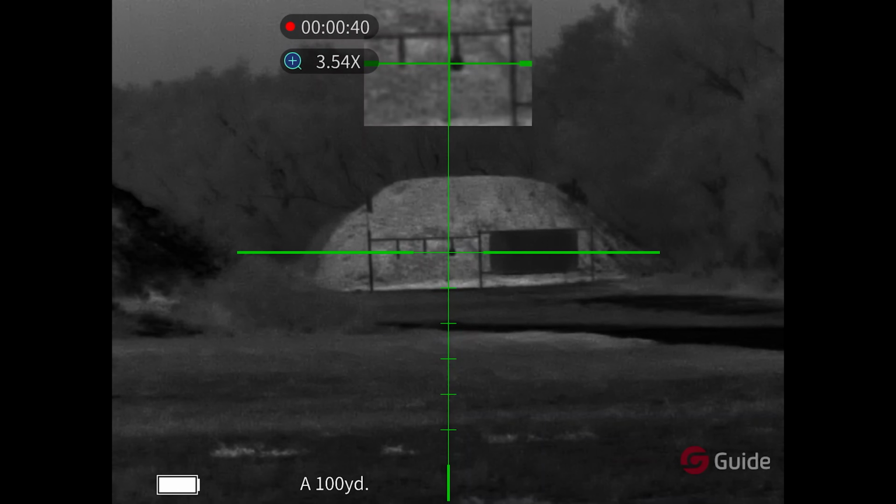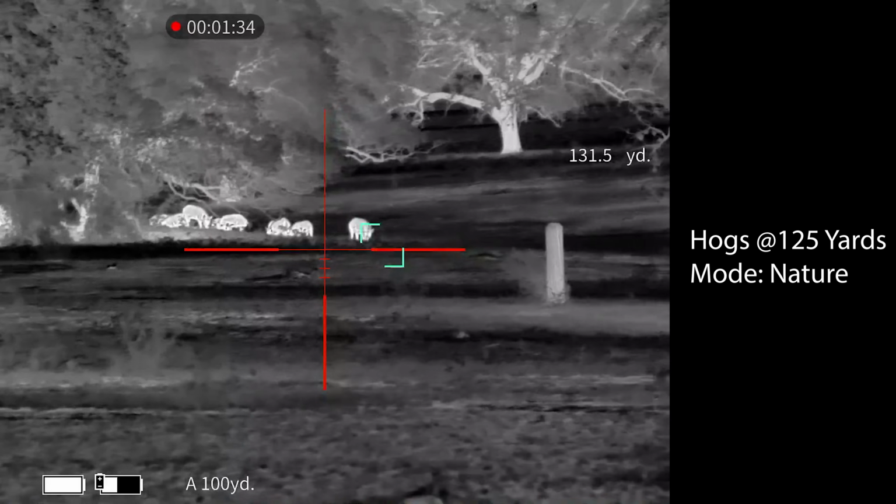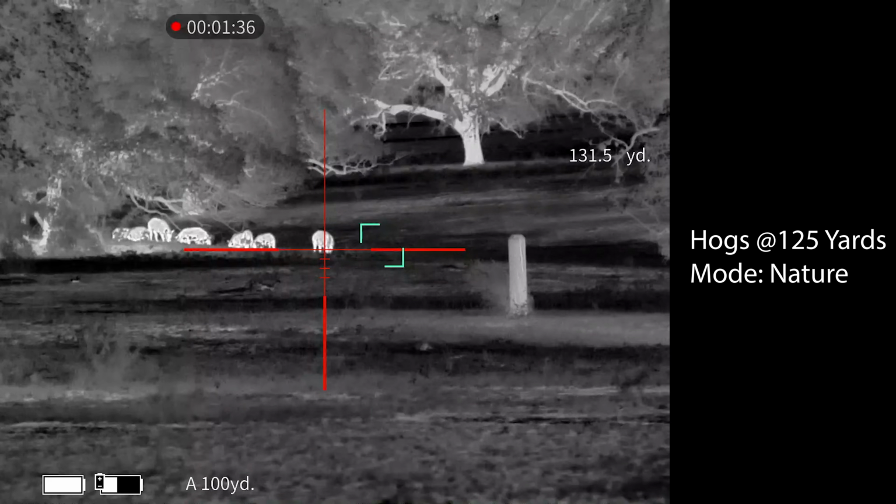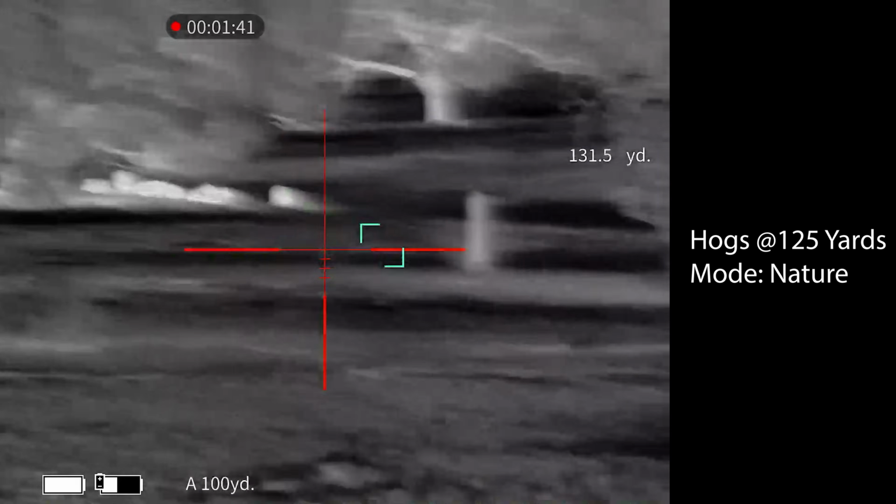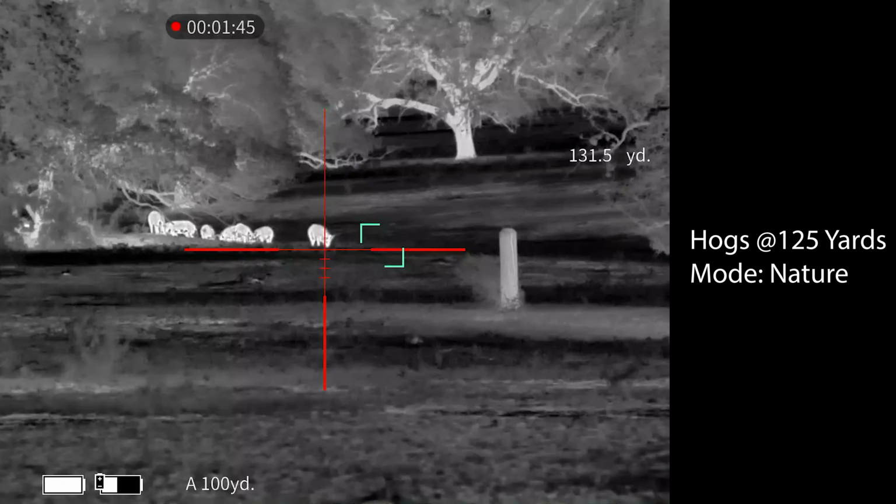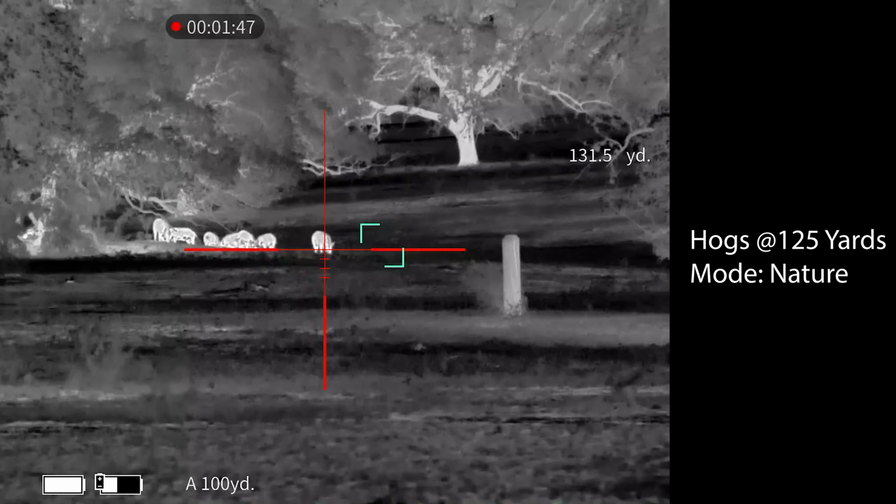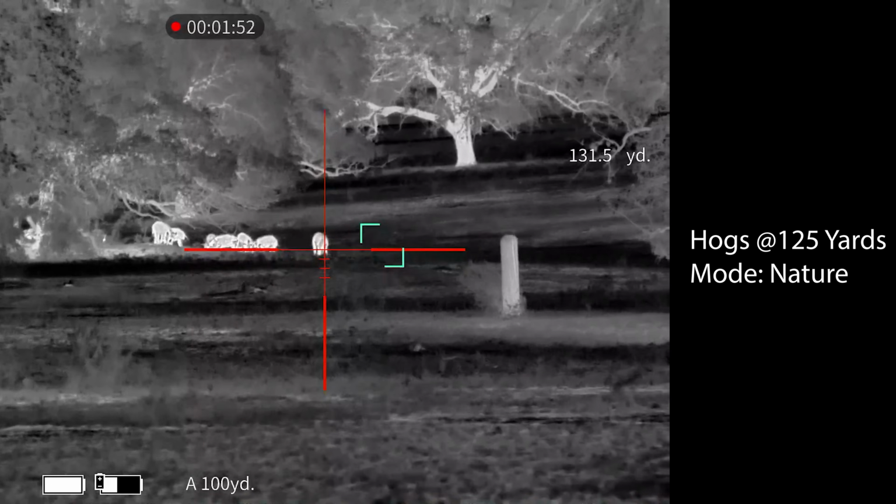Now, depending on the distance you zero, it's gonna affect your elevation. So giving you just a little bit more sample footage here. For the most part, I am going to just stop talking and let you draw your own conclusions, but I do want to point out that there is a series of 3 modes. Nature being kind of the default mode, there is also an enhancement mode, which essentially just seems to turn up the gain on the thermal sensor.